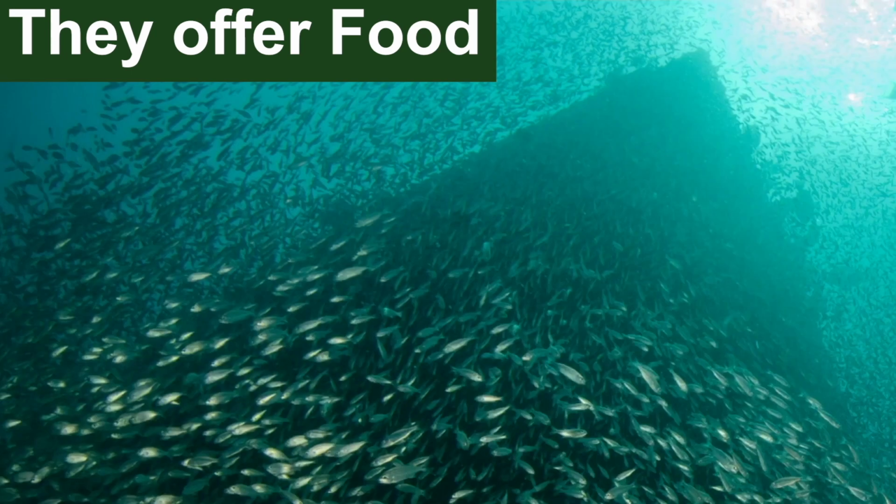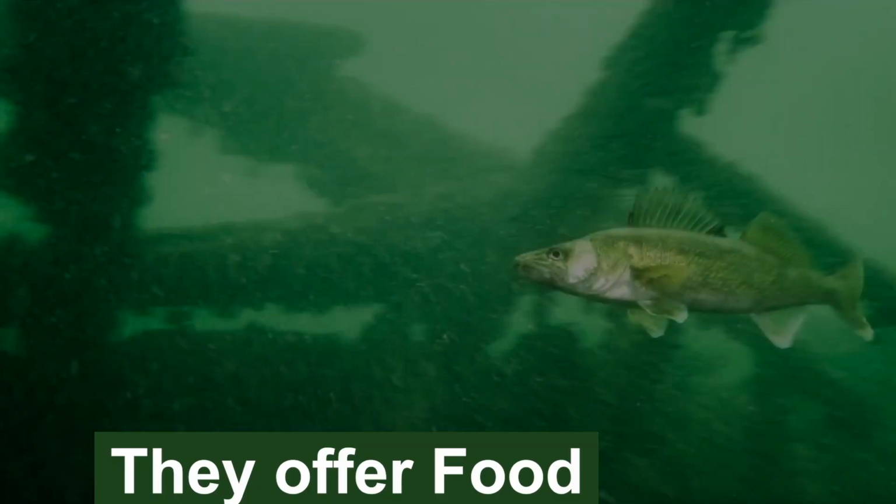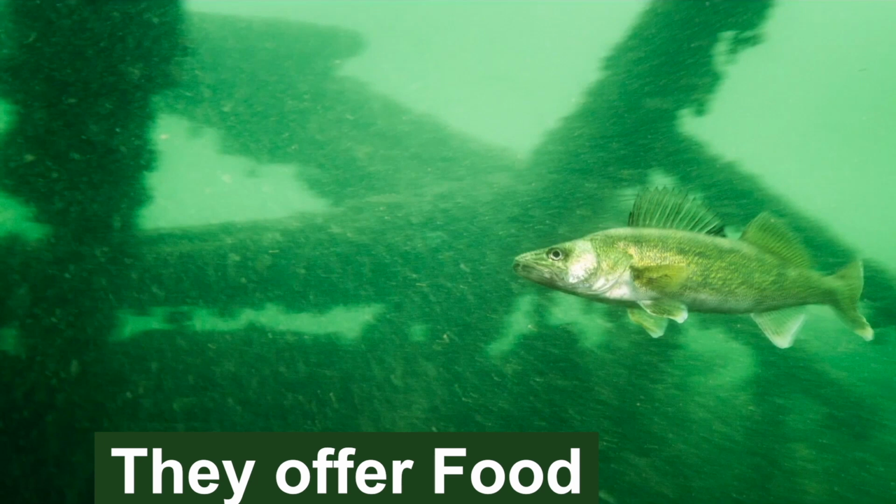Large wrecks attract many prey fish, which in turn attract larger predators. We can see it in this picture. From a freshwater point of view, wrecks are covered with shells, and the pike perch, or the American walleye, uses these wrecks as feeding grounds. The wrecks also offer diversity.